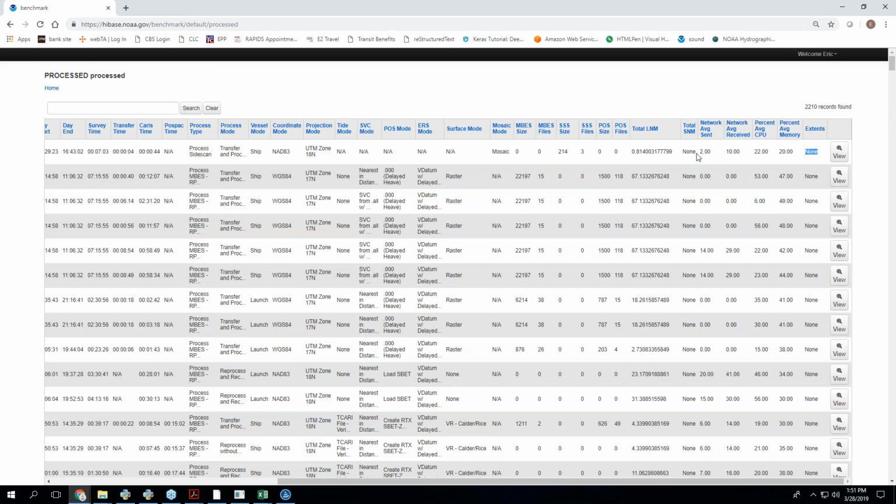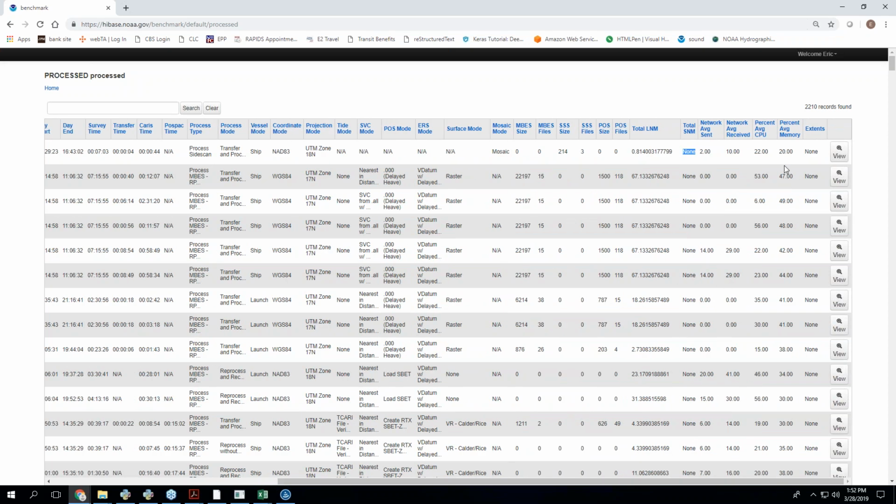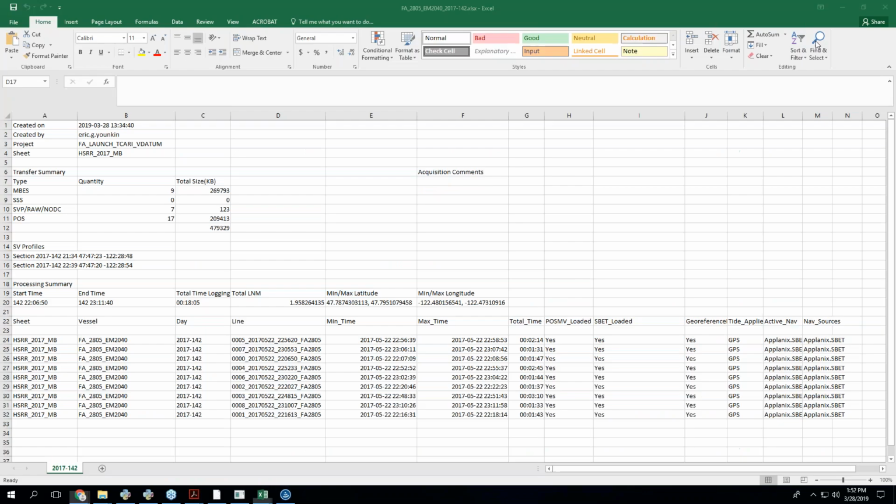You'll see some of these have extents equals none or SNM equals none. So if you don't create a surface in Charlene, you won't get this information. So if there's ever an instance in the future where shapefile extents and squares are required to be submitted by Charlene as statistics or something, we're basically going to need to require you to run a surface in Charlene. That's where that comes from. Makes sense?